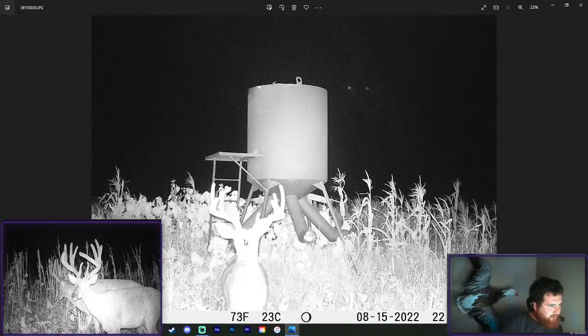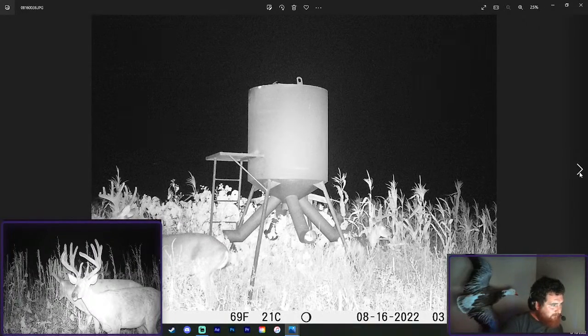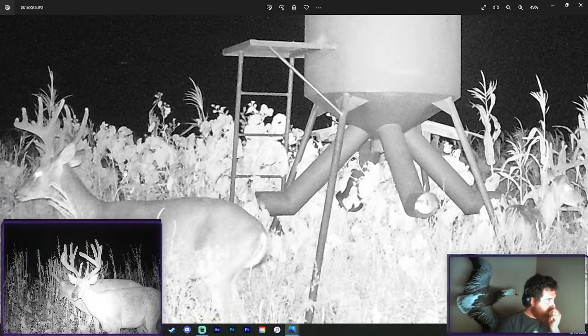What is this thing? It's like a wide 8-point. I'm gonna go through these kind of fast. Yeah, this is definitely that Flame buck, who's 5.5. We passed him up last year. He looked really good last year.